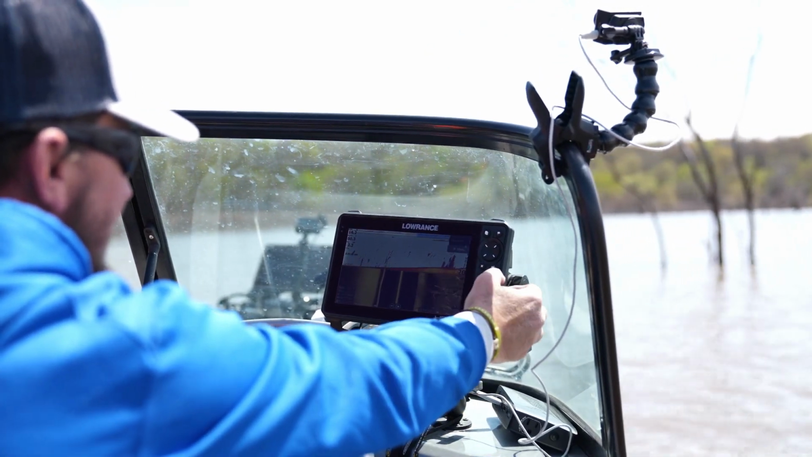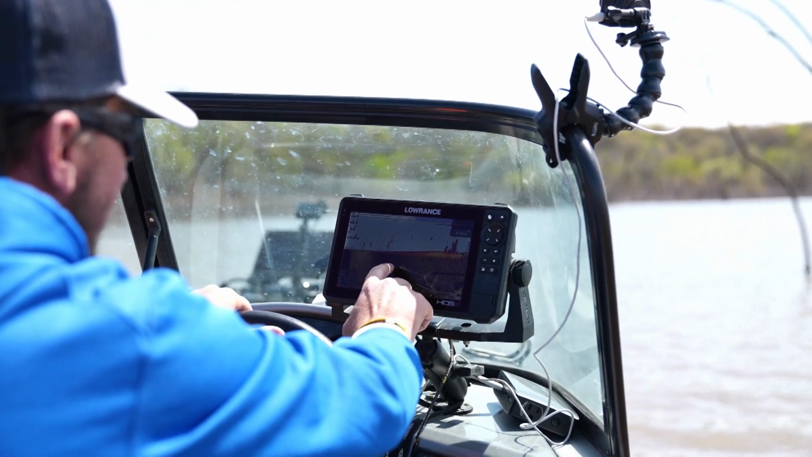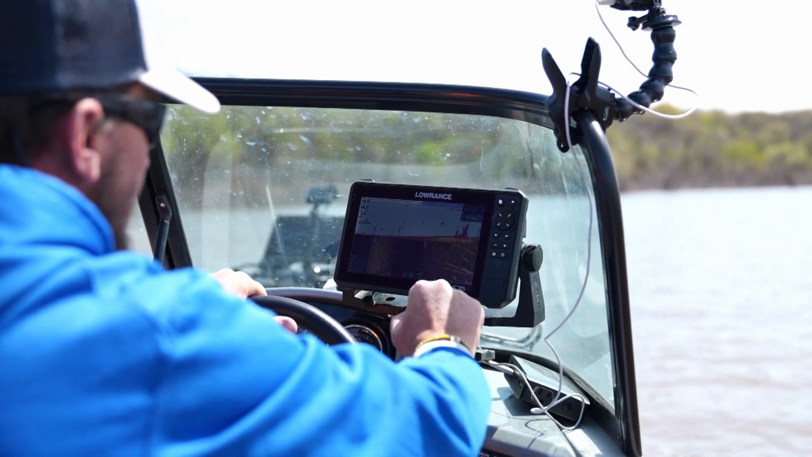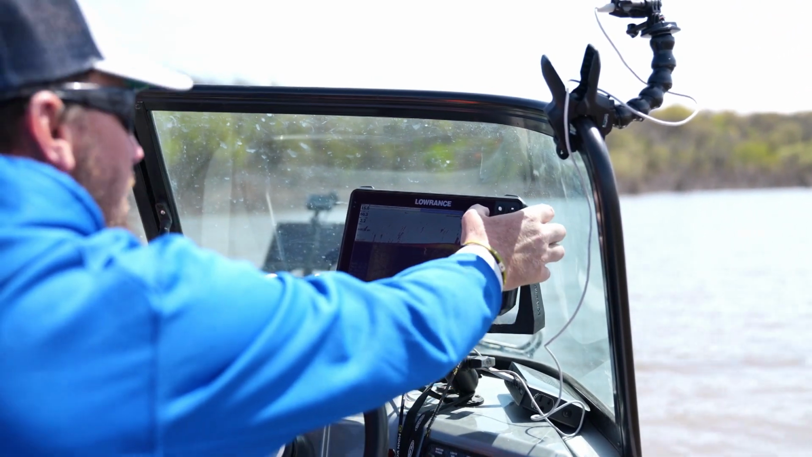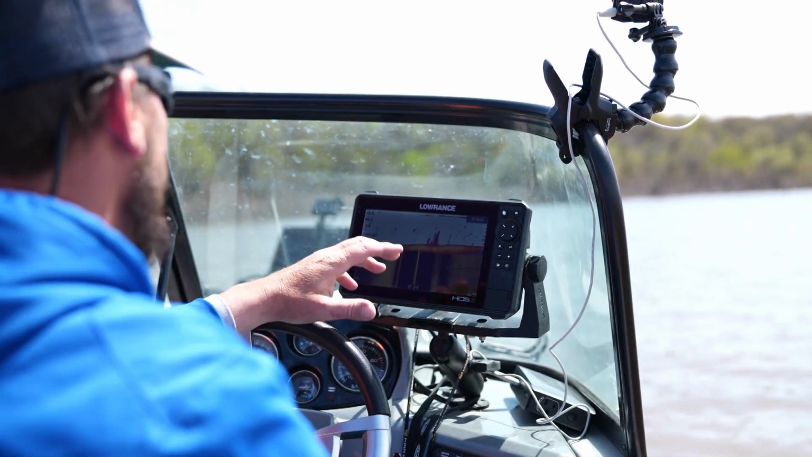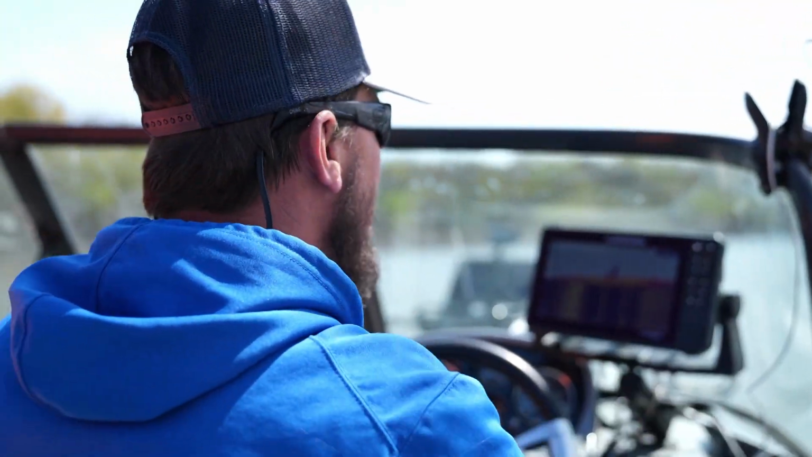I'm gonna pause that right there and blow that up, because in these hedge trees you can see all these little white dots. And that right there is who we're looking for. So now we know this is a target-rich environment. We're gonna throw the trolling motor down and use our active target to pick them off one at a time.